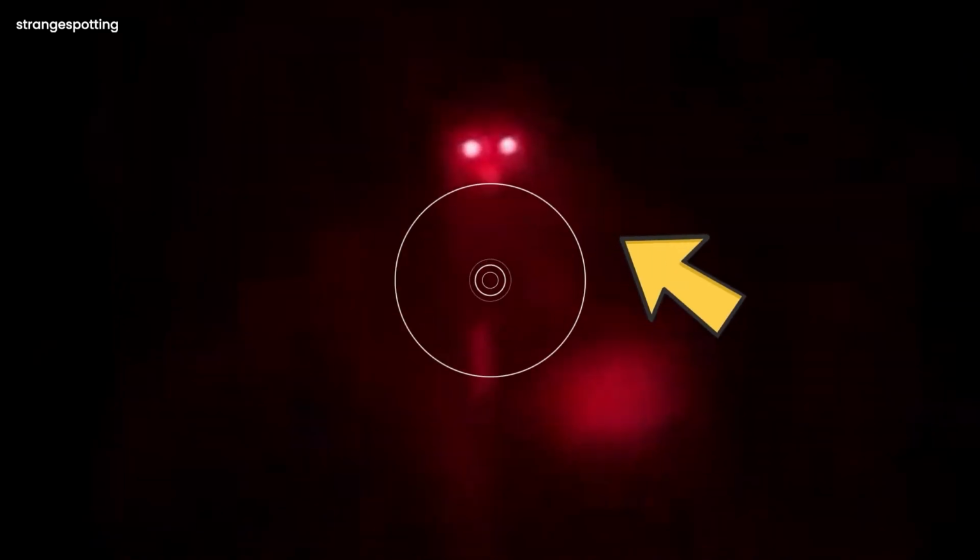Crawling creature. At first, it looked like a man with a headlamp on, but then it faced the camera, and that's when you see it has two eyes glowing the reddest possible. The size seems pretty big too, so that means it wasn't a human. But then what was it? A hoax or a terrifying beast lurking in the dark?